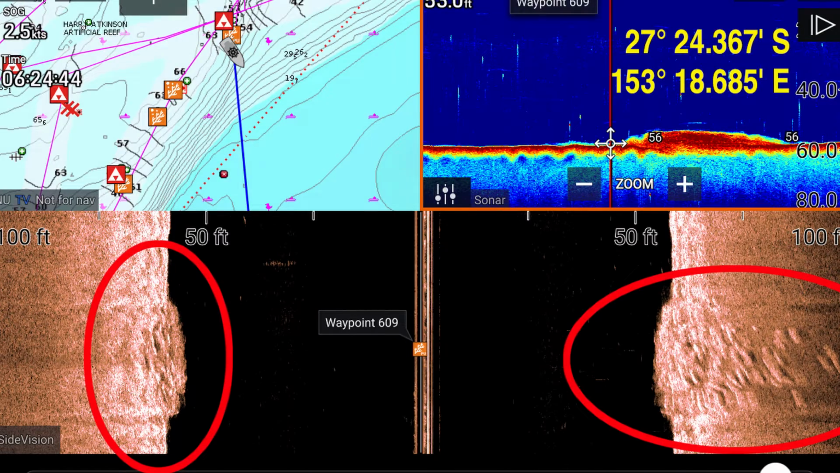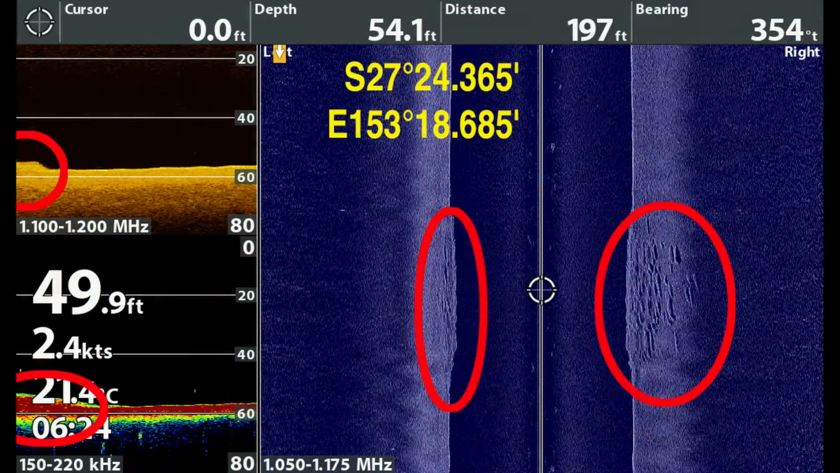Now this next one I find a little bit confusing. Looking at the image from the Raymarine, I would have called that for structure with some fish around it, but if you go over and look at the Hummingbird image, it's looking a lot more like a big school of fish. I'm not all that familiar with side imaging, I'm just learning it.